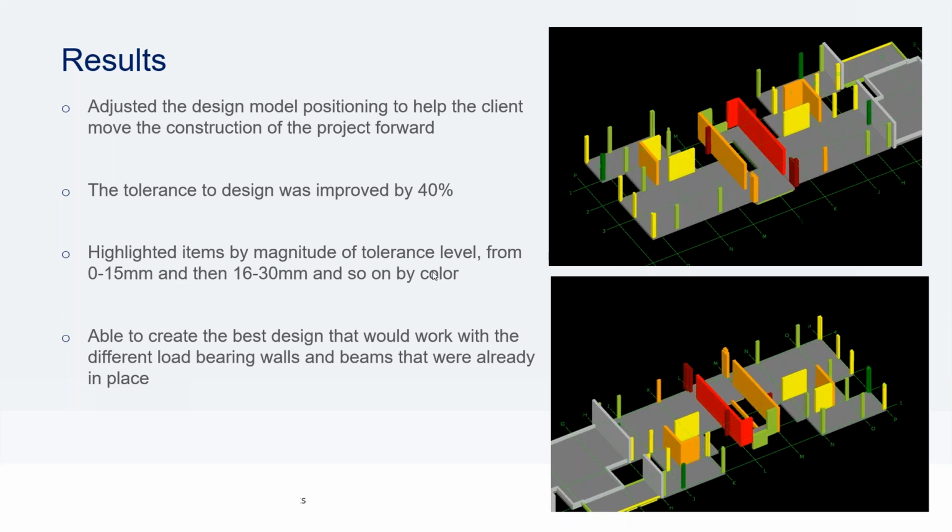Now you'll see that the tolerance to design was improved by 40% by shifting the design. We could now see how much of the building was within specification, so a whole lot less rework. We had a model with everything highlighted in its magnitudes of tolerance, as I showed before, in bands of 15 millimeters. And the engineers were now able to create a design with what they had on site to see what could stay and what had to be repaired.